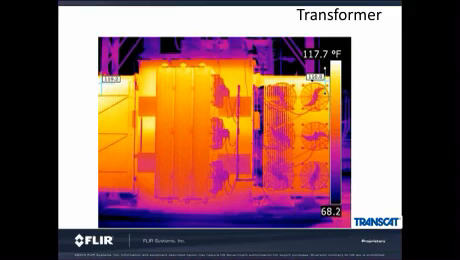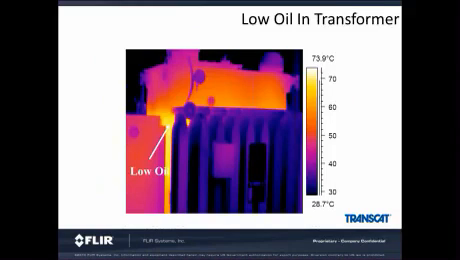Excessive heat will reduce the life cycle of a transformer, so discovering this issue will allow the utility to repair it when possible. In this case, the transformer had shifted, the pad had sunk on one side, allowing the oil to move to the other side and thereby reducing some of the oil flow in the high side.